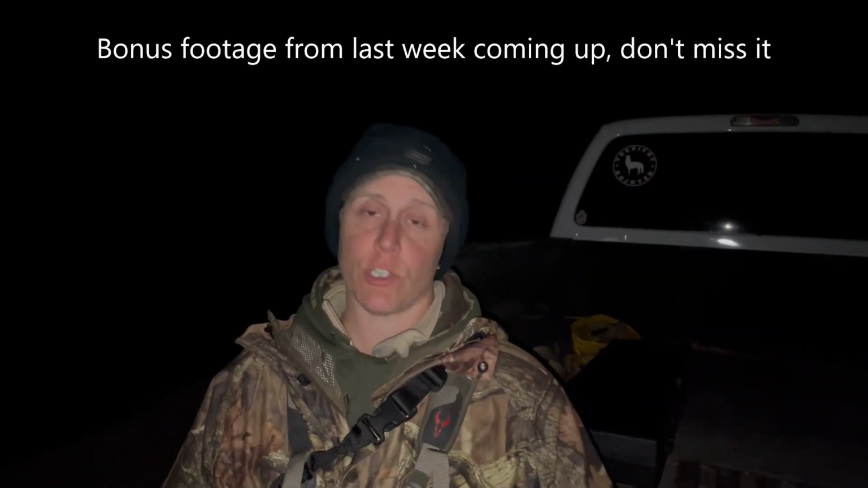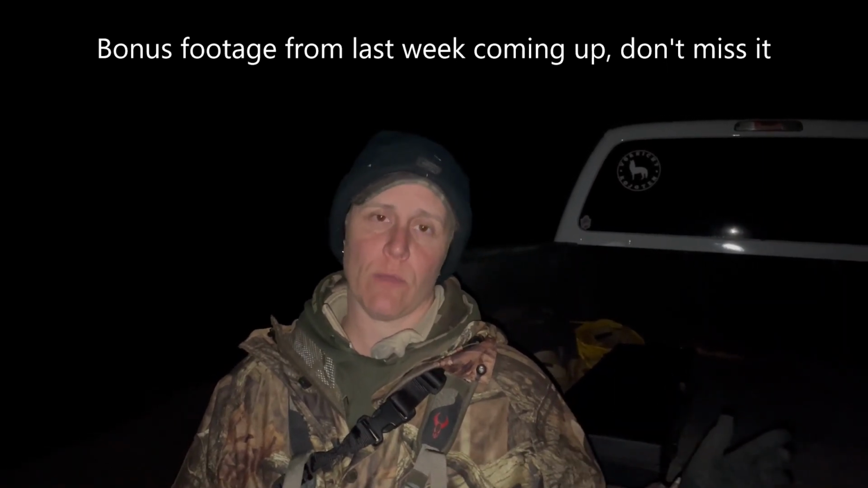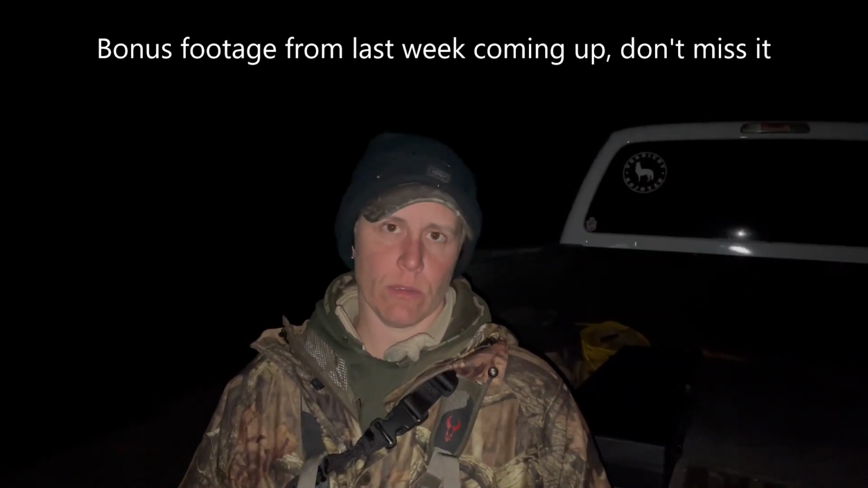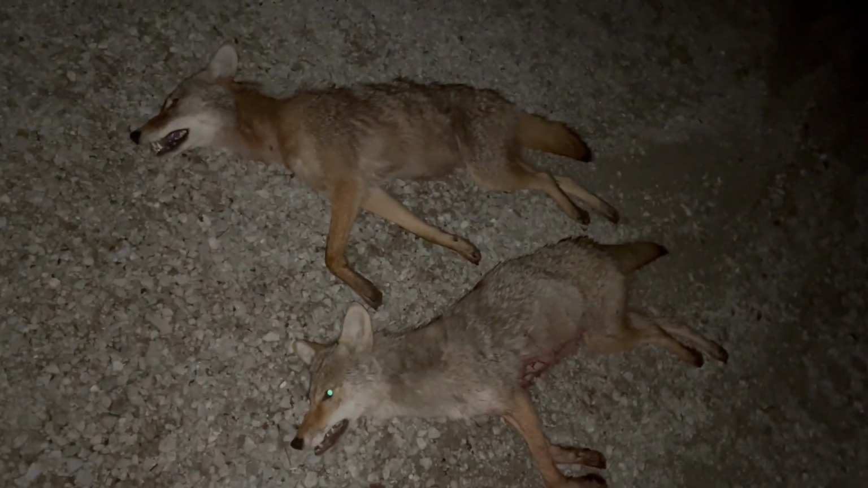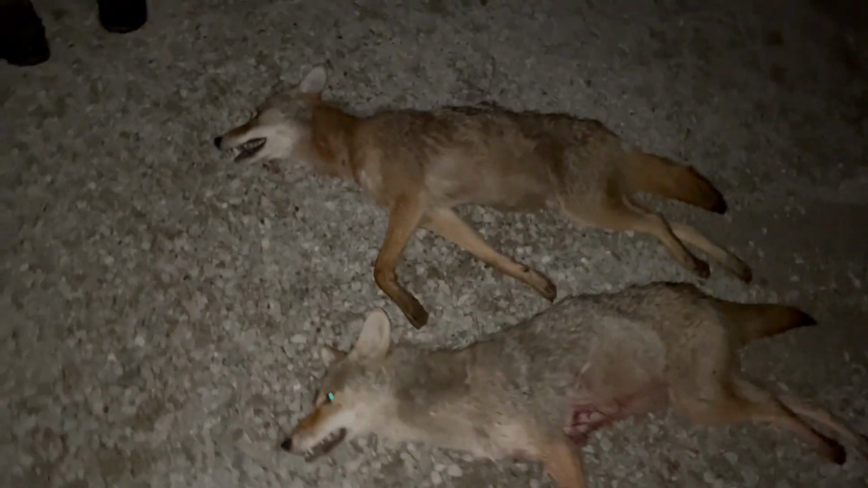So Brian's first shot was a female, which we assumed when the second one came in that it was a female, because it seems like if you kill the male, the females don't care to come in after them. So we got two. Does not look like she's the breeding female, so there might be another one out there with them pups that ate that fawn tonight, but homeowners are more than tickled about it.